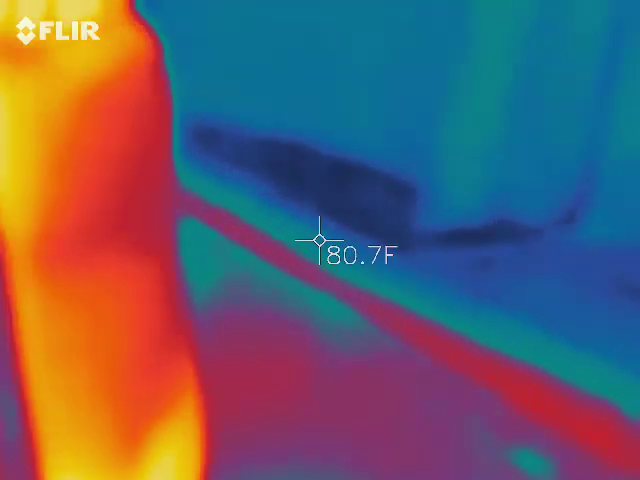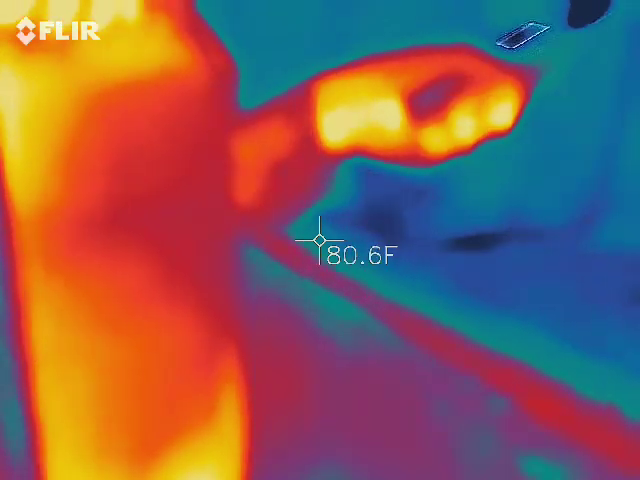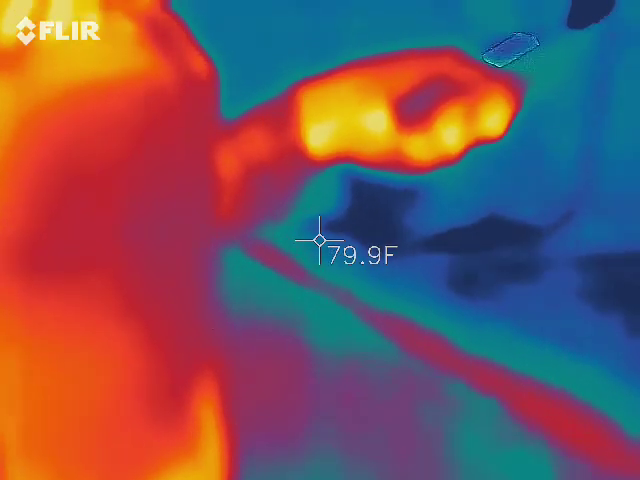Do I have to point it anywhere? Nope. So this is where it measures. It's measuring right here. So wherever you put that, like if you put it up against your skin, it's going to measure your skin. But we want that ambient temperature.